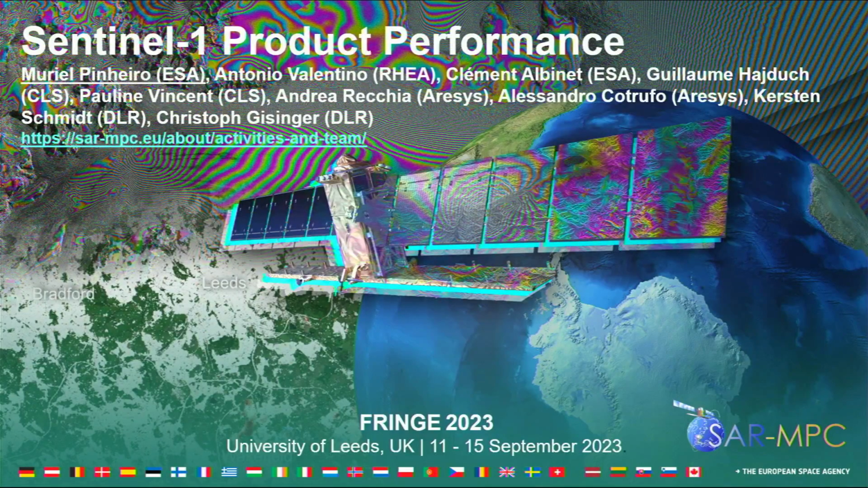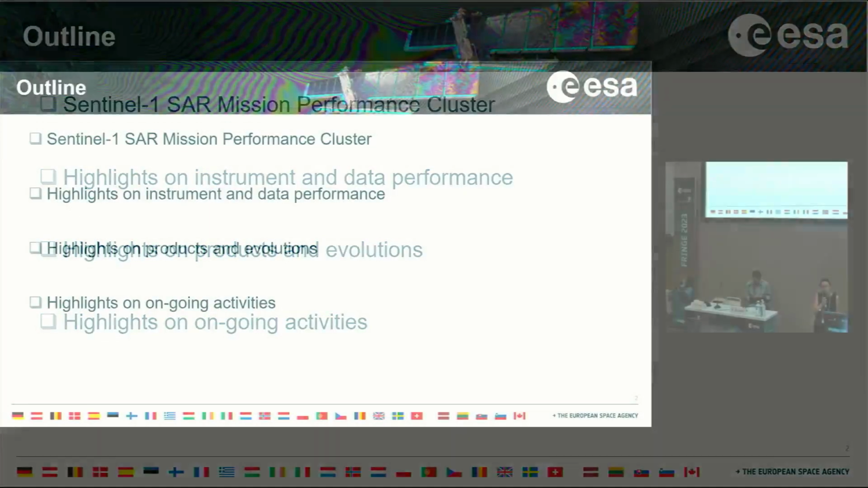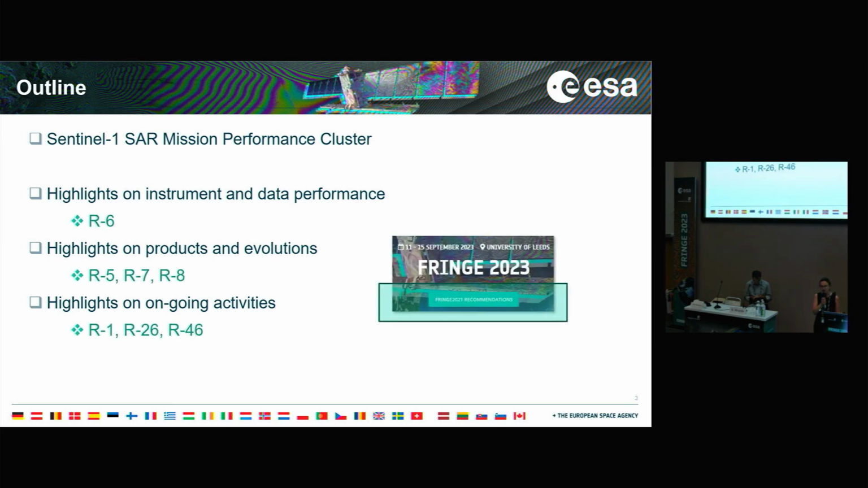Hi. So good morning, all. I'm going to be talking about the product's performance of Sentinel-1 today. So I start here with a brief overview. First I'm going to speak a little bit about the mission performance cluster, and then give some highlights on the instrument and data performance, move on to some products and evolutions that we have had recently, and then finally highlight some of our ongoing activities, giving some focus to things which are related also with the recommendations of the last FRINGE, which can be found in the conference website.